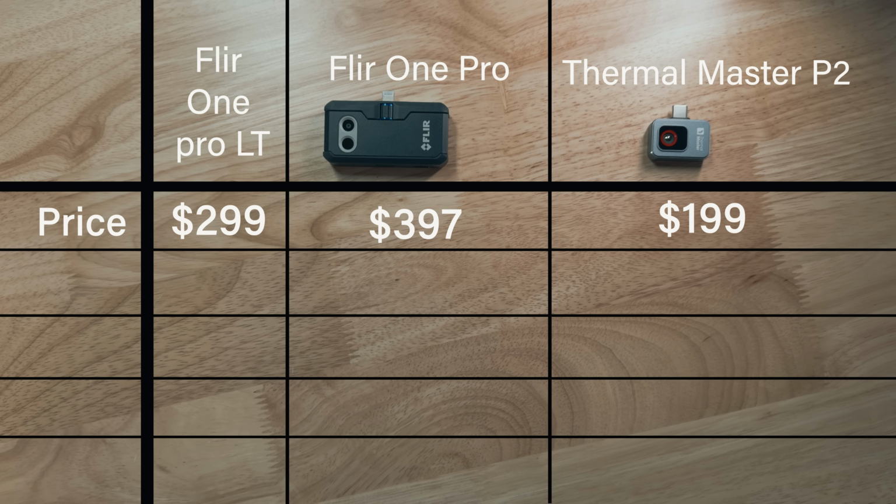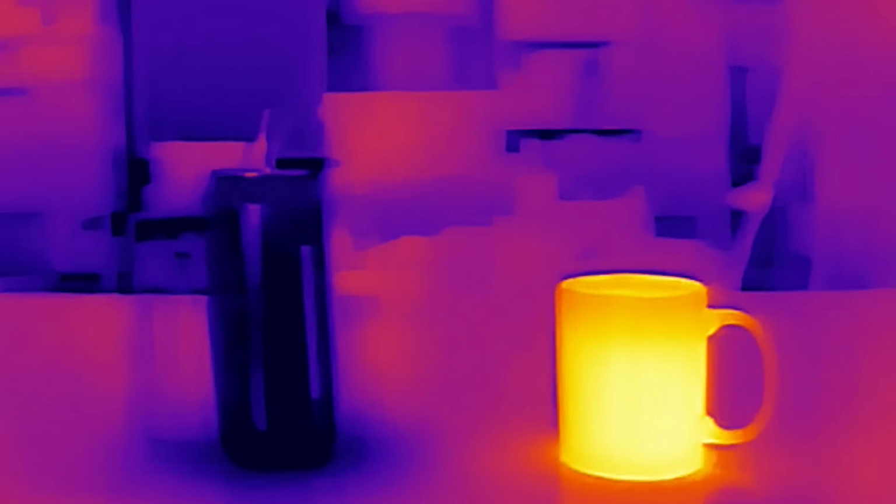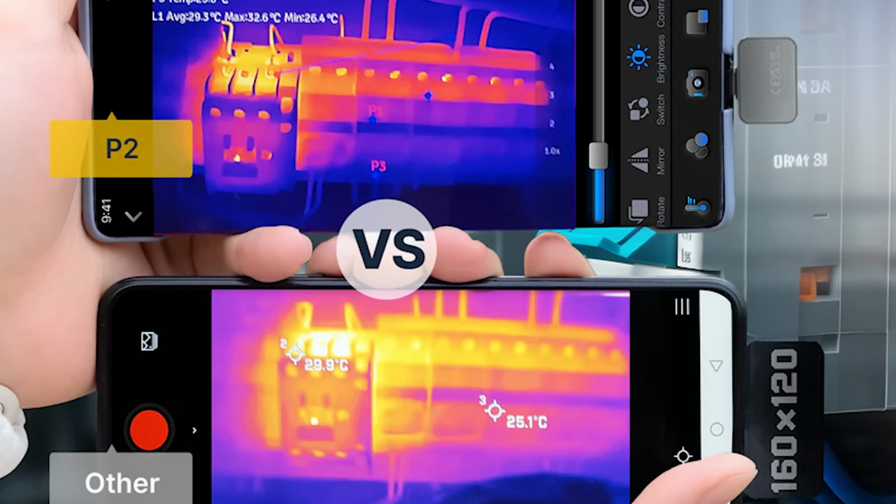The Flir One Pro has an IR sensor of 160 by 120, and the Thermal Master P2 has an IR sensor of 256 by 192, quite a bit bigger. And also it can be scaled up to 512 by 384 with the X3 button. And I believe that's this Razer X patented AI image algorithm, and it makes things a lot sharper.